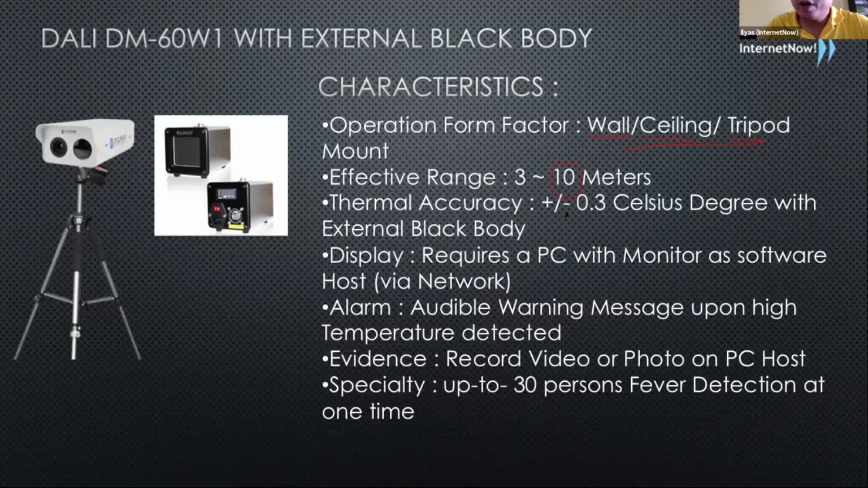It also has a much higher accuracy, 0.3 degree Celsius. It is able to achieve this higher accuracy because it works with an external black body. One of the differences between Dali and our other competitors is that we achieve this high level of accuracy not using any kind of software manipulation.